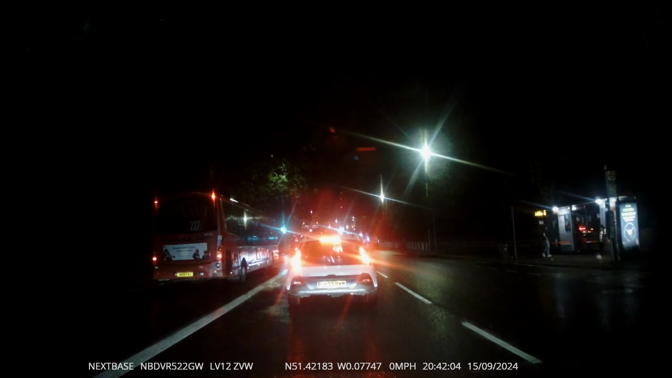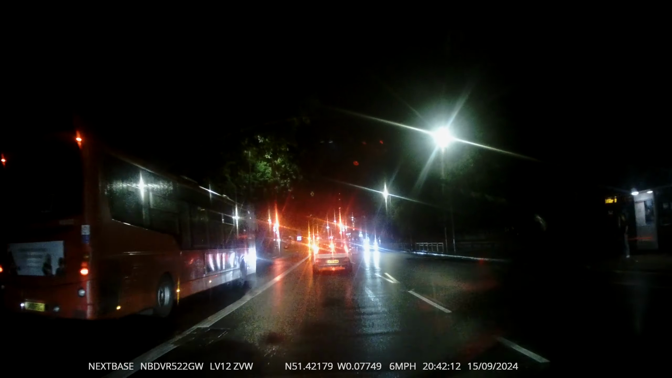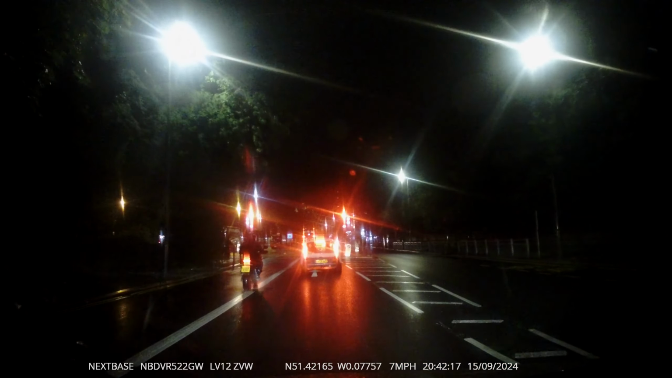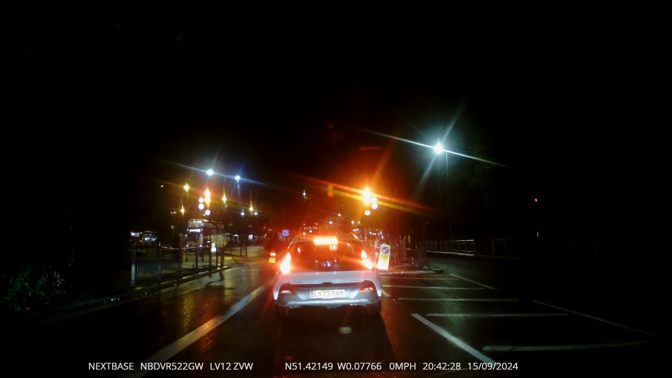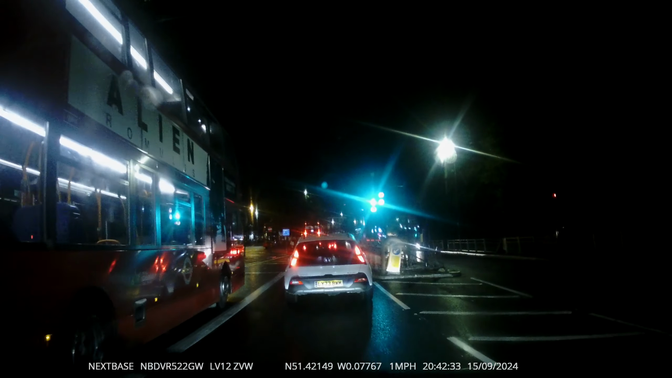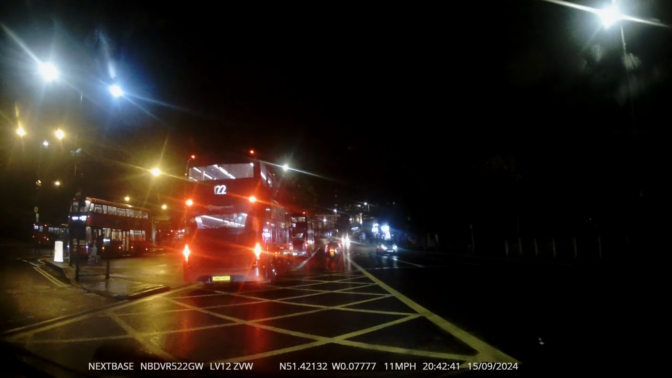Turn down the heating a bit so I don't cook in the car. Crack the window a little bit more, get a bit more ventilation. With the motorbike, even though he's got his lights on, he's literally all in black. Ideally, he should have some fluorescent colours on his helmet or clothing. For me, that light on the motorbike is just not enough. Another motorbike on my left. Make progress. It's important that you check your mirrors before you move off.